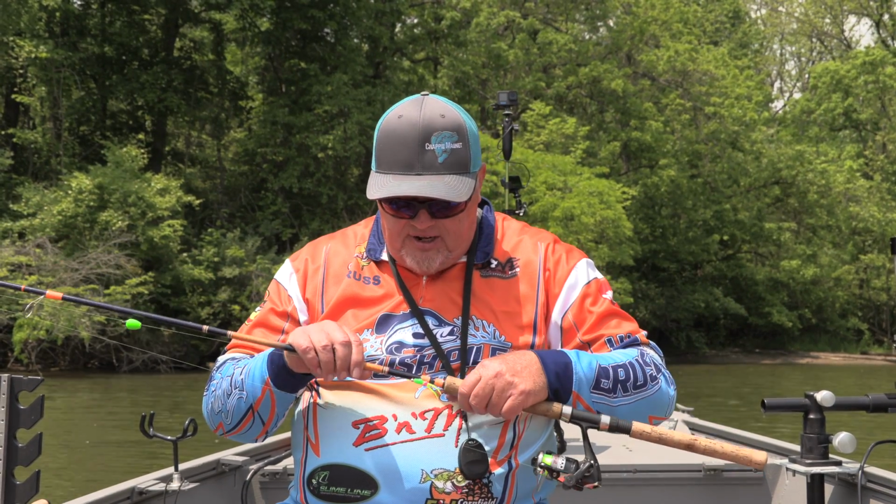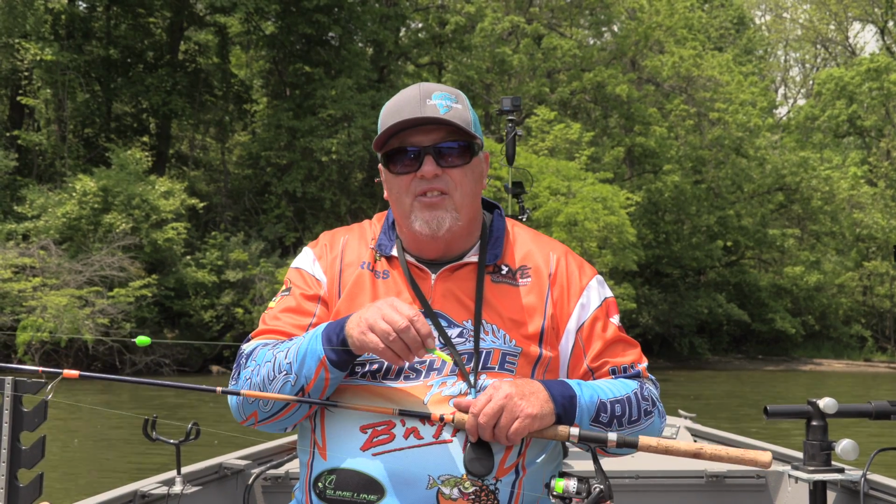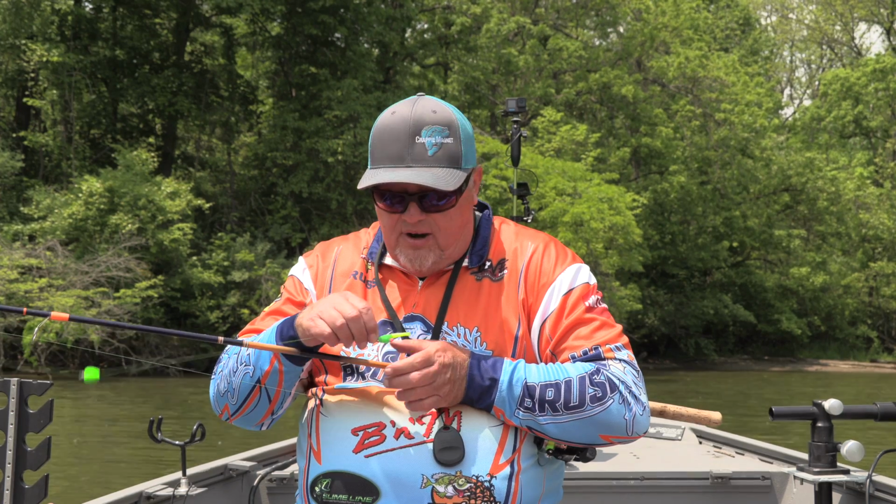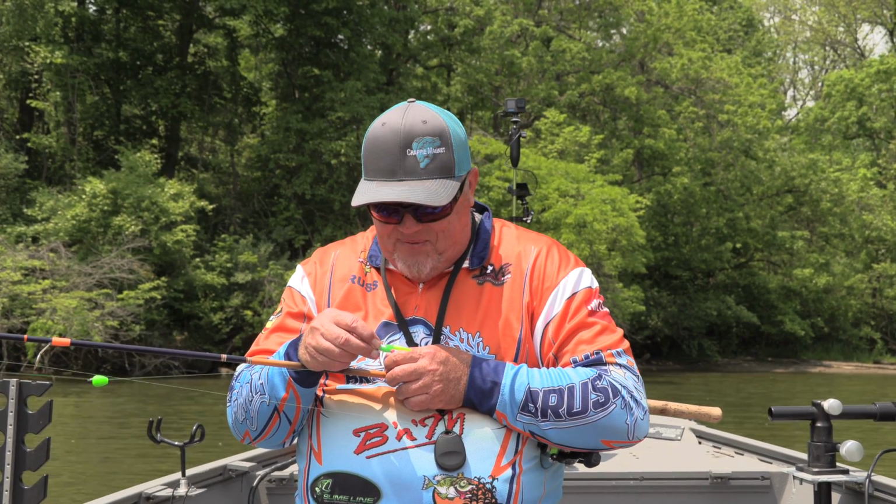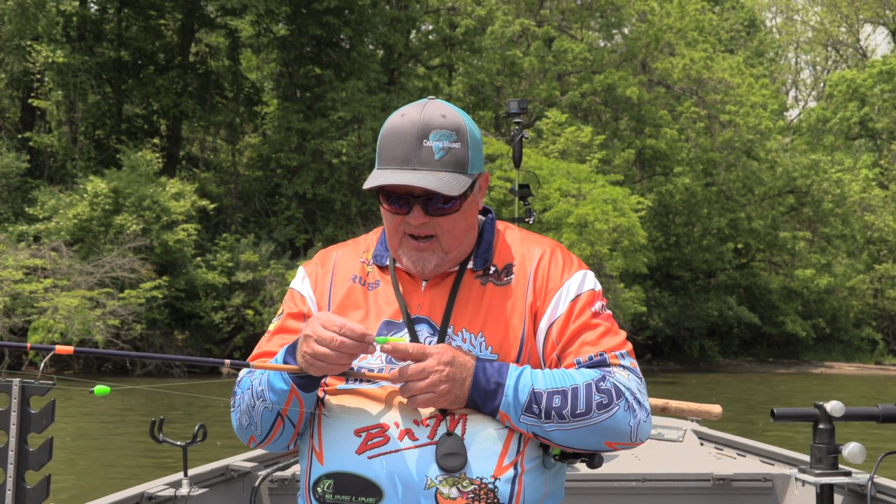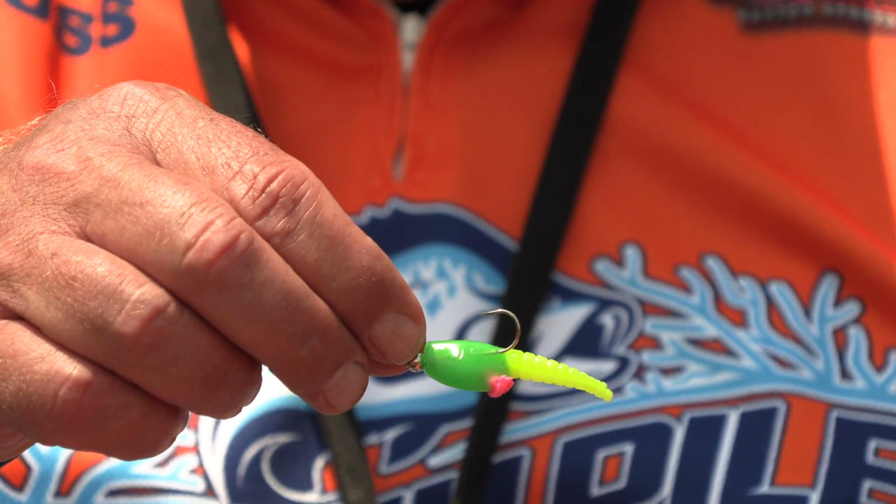As far as the jigs, we used two jigs today because I wanted to see how they compared. Ben used the Crappie Magnet, the regular. I used this new one today. I don't know what it's called. We don't have a name for it yet, but it's a pretty cool jig. It's got sort of the Slab Magnet body, but it's a little bit smaller, the double tail.